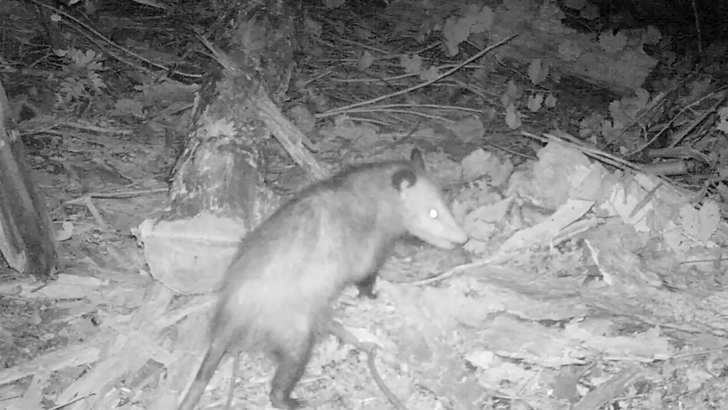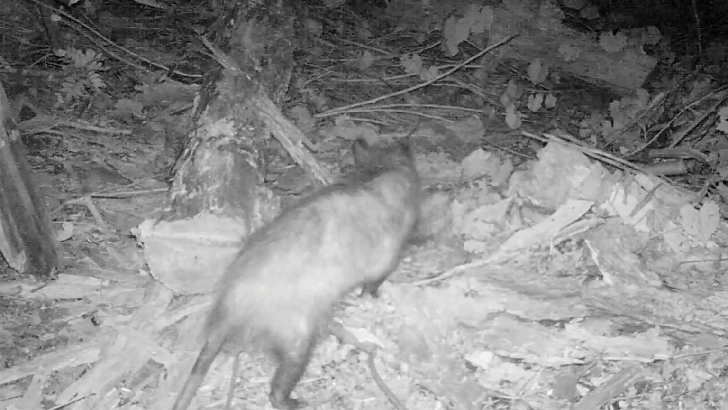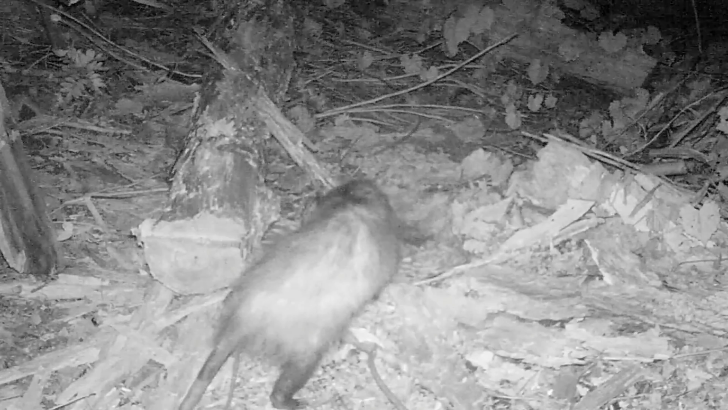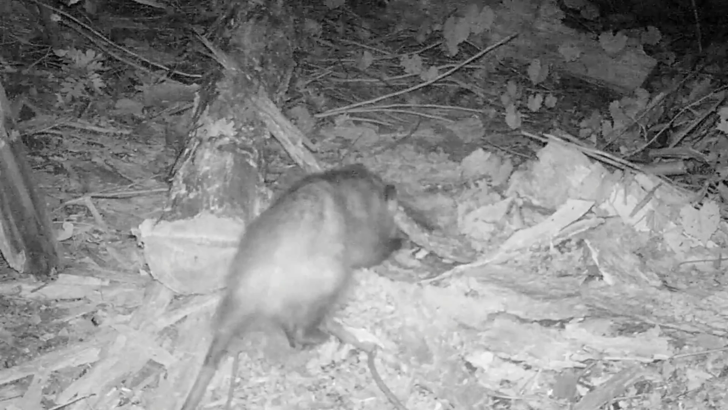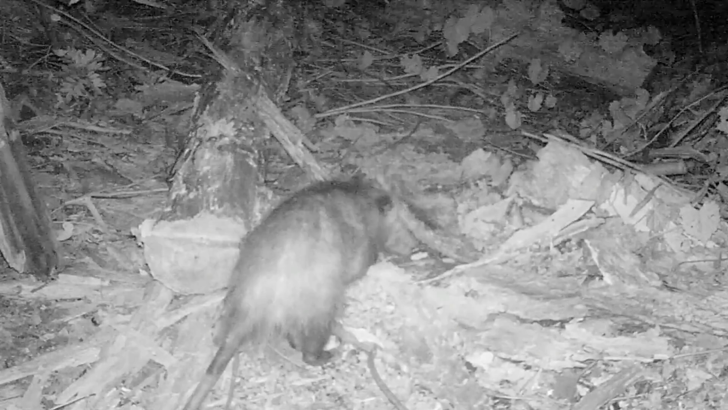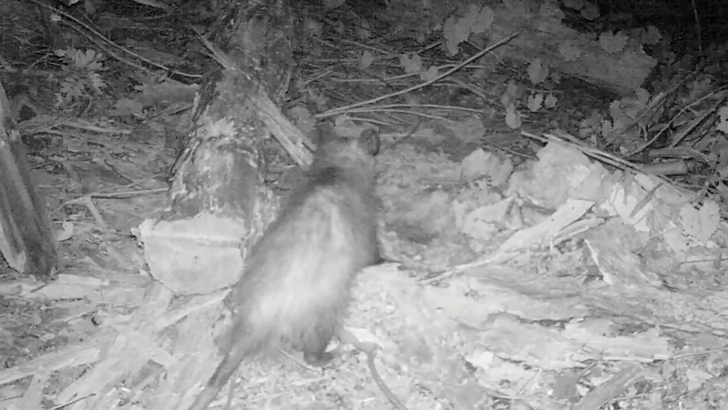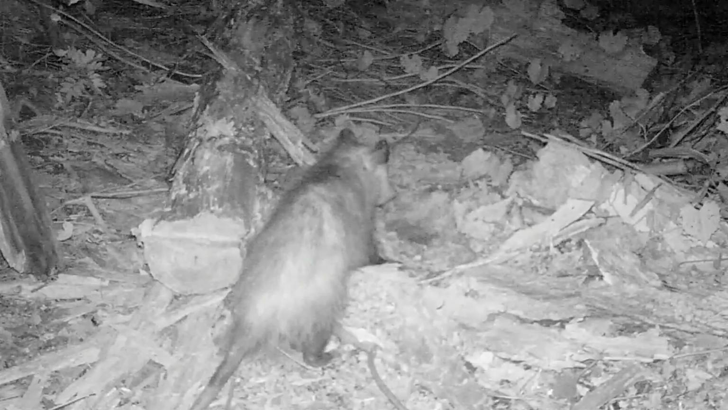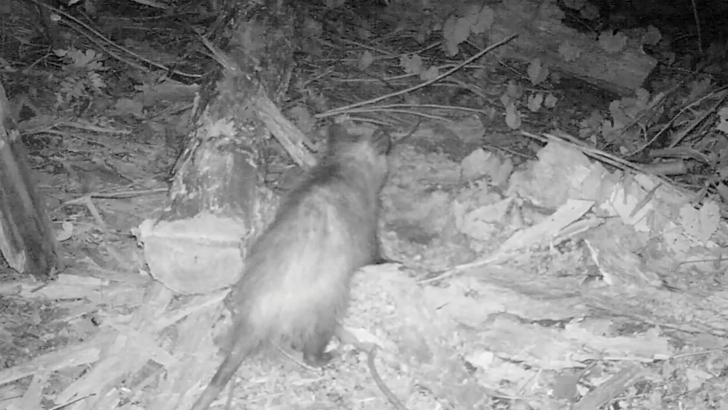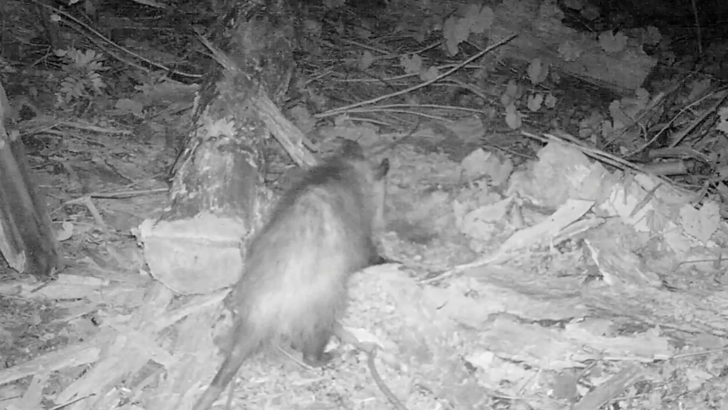The native red and black ants, the large ones that live in the trees, are actually a delicacy amongst a lot of the animals. That's one of the reasons those trees are all torn up. Now you can see he's going underneath the bark to get more of the ants, and you can see the ants just spreading all over the place there.